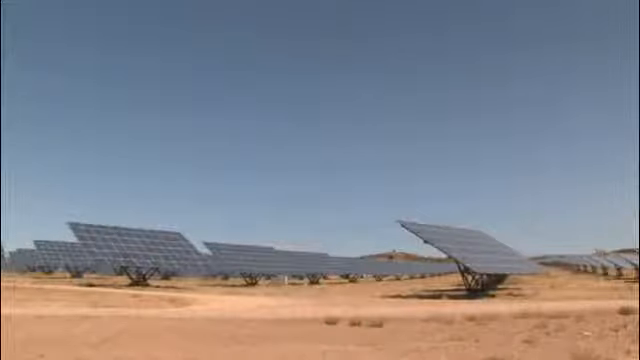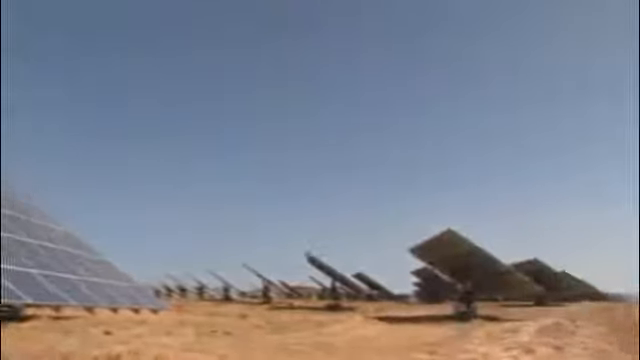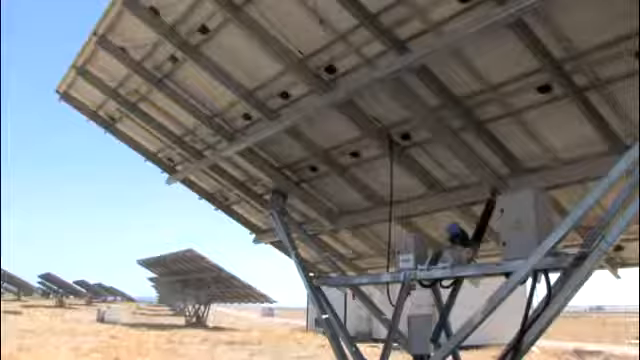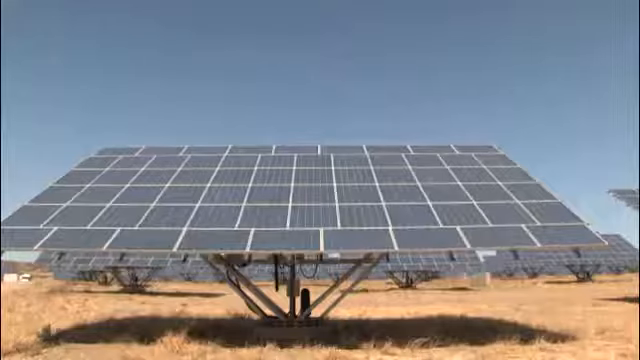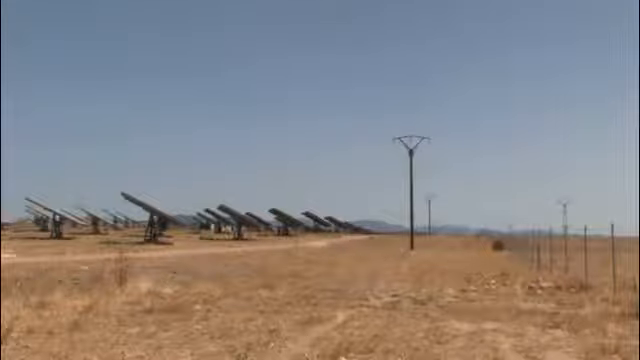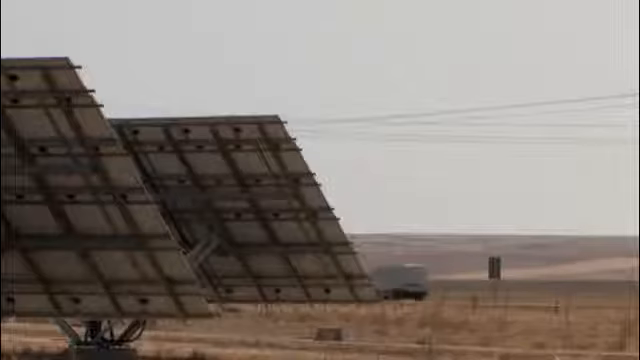Abertura Solar uses more than 200 115 kilowatt peak installations. It was installed and is managed by Vector Quattro. The total investment for the solar park was 225 million euros. An investment of this size needs to be well protected, not only during daytime, but at night as well.